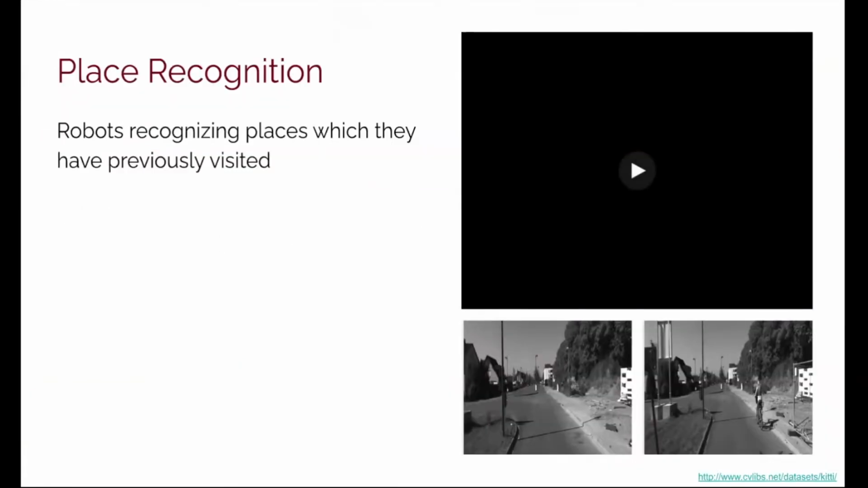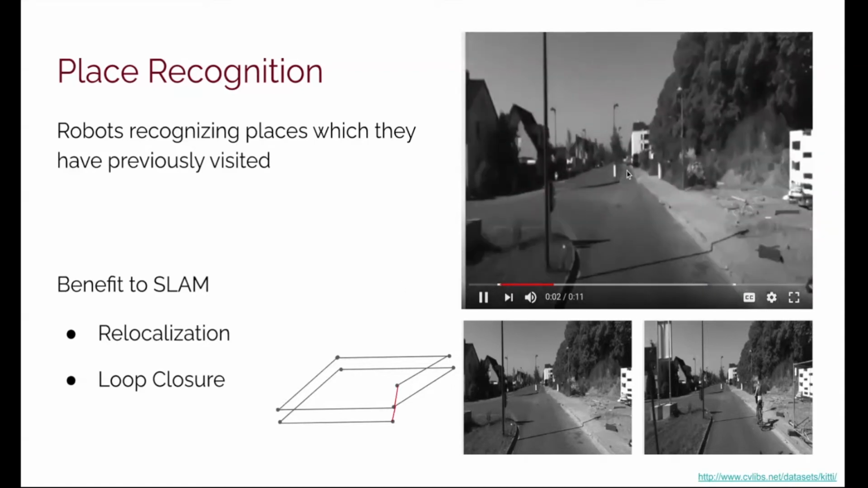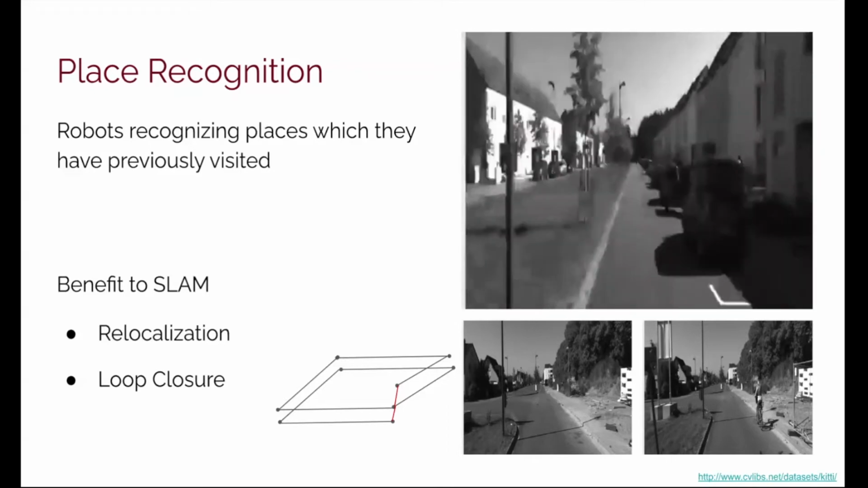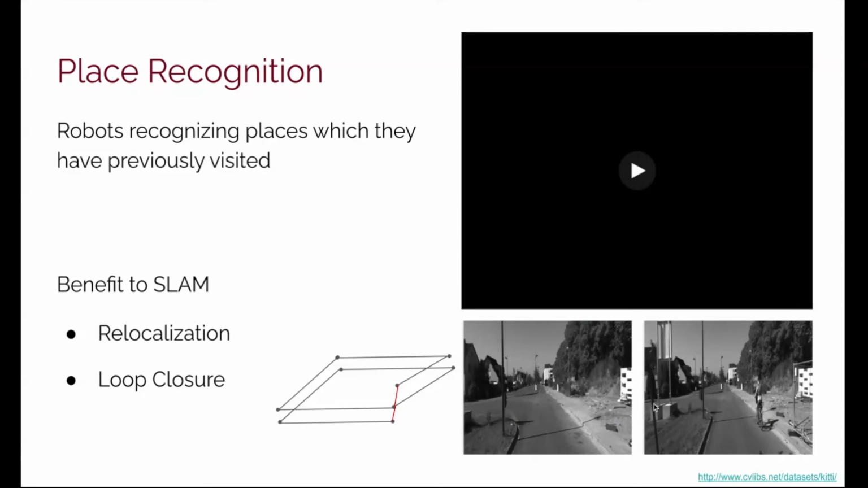Recognizing previously visited places is an essential part of a SLAM system. It enables the robot to relocalize itself when it gets lost. It can also bring non-local trajectory constraints, which is loop closure, so that we can greatly improve the global trajectory accuracy. In the example on the right side, the car revisits the starting location as observed from those two images.